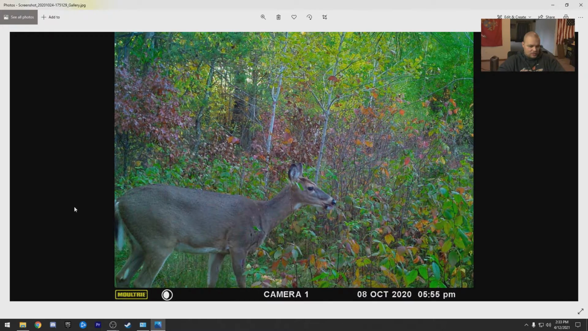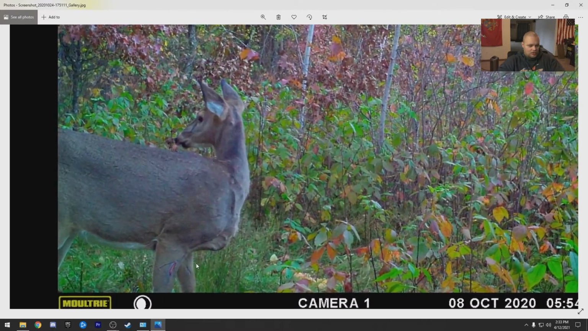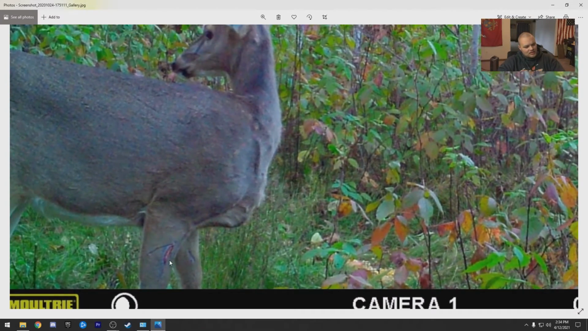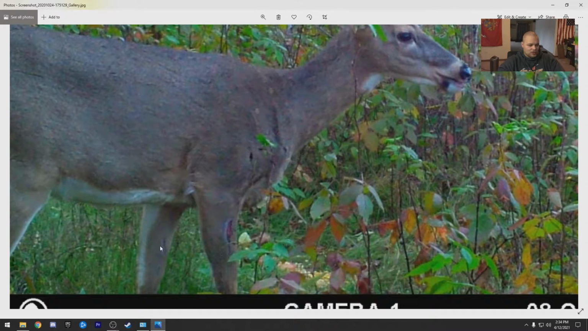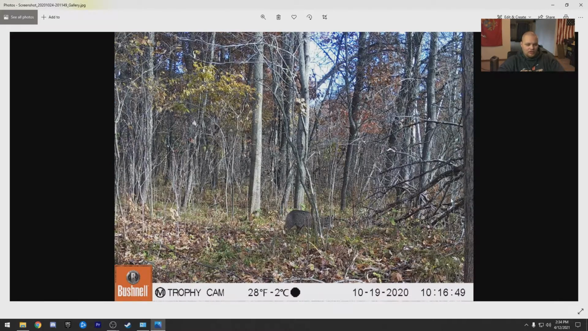Oh, that's a leg wound. Wonder if it's from a shot? Maybe a fence of some kind? Deer didn't have the jumps it thought it had, but yeah, that's definitely a front leg wound. There's some there too. It makes me think maybe it's a fence or something. Trying to jump a guardrail. You never know. Oh, there's a bobcat.